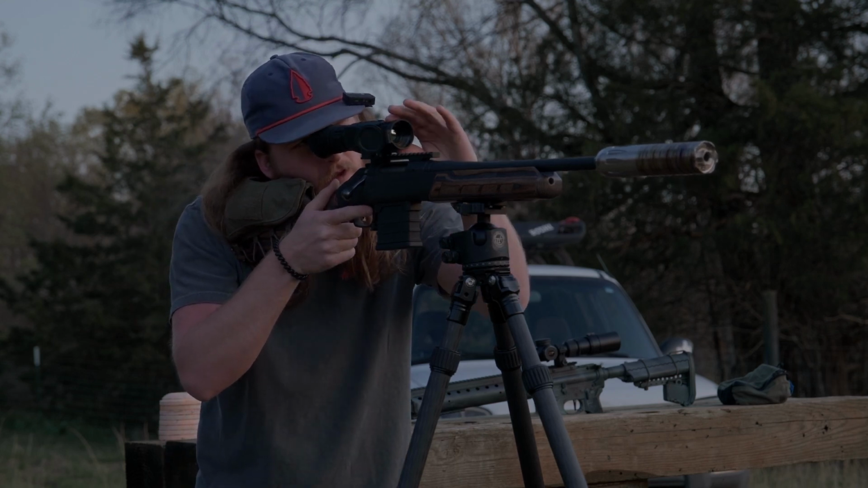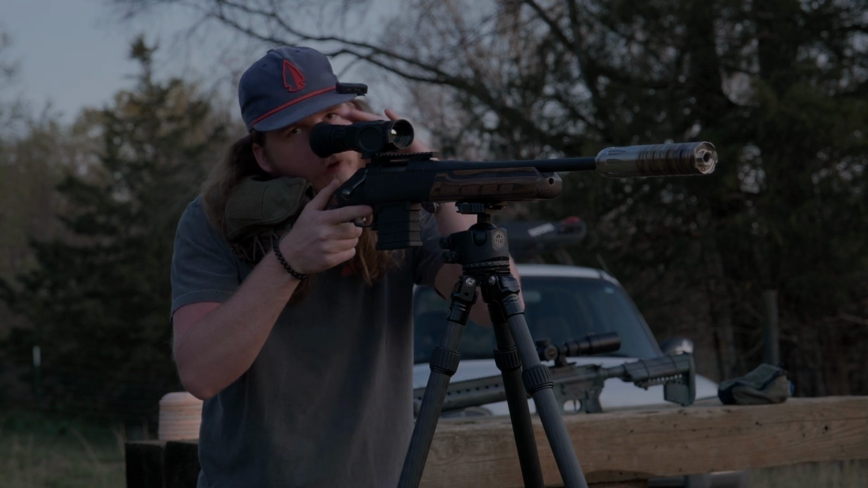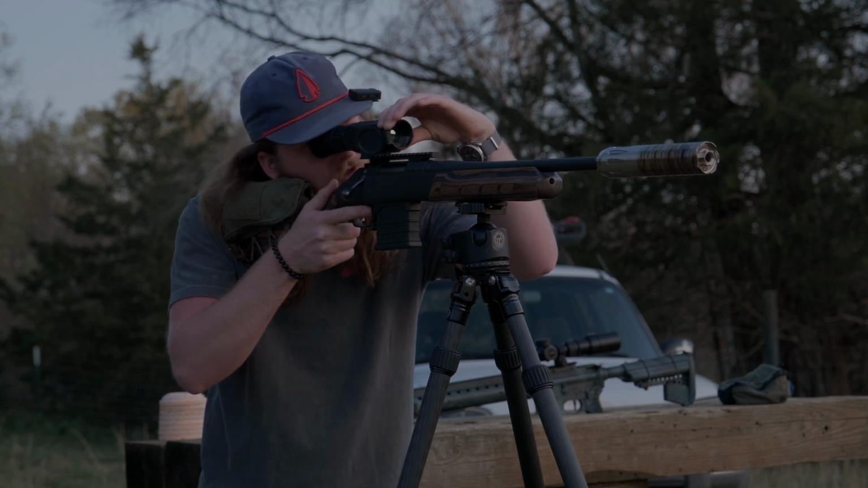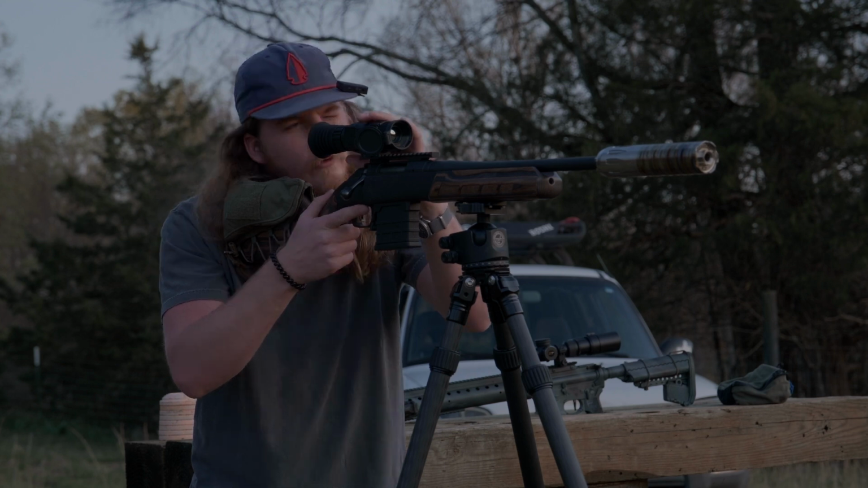Let's get this focused. So this unit does have two focuses. It's got one on the ocular lens, one on the objective. So it helps you get it really focused in there. Now I'm just gonna go ahead and hit record.